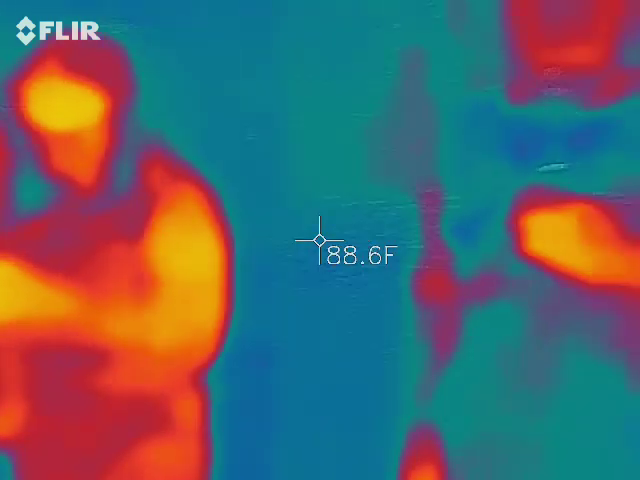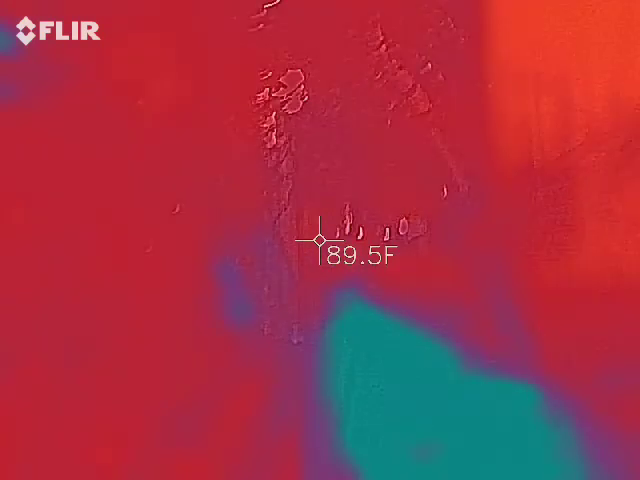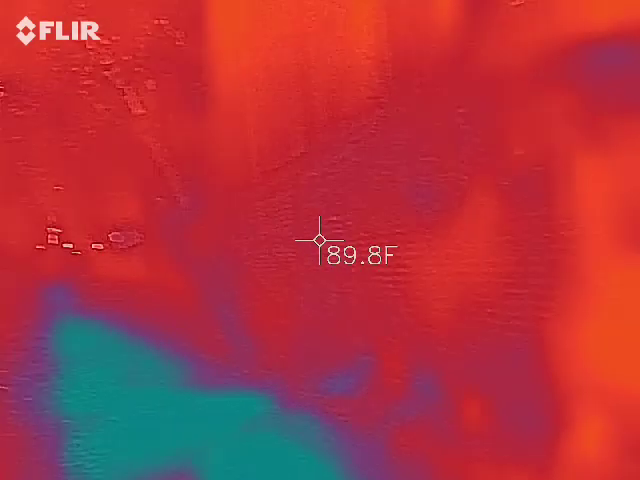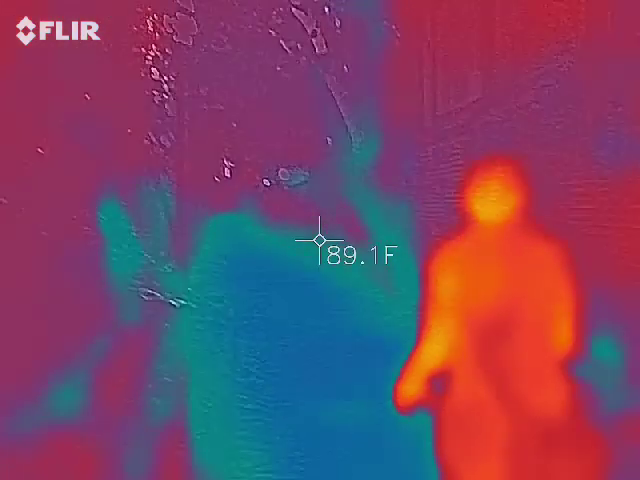Ladies, if we can step out of the way just for a second so she can get some good pictures for you. Thank you. I got camera. Literally. Alright, you good? Oh, sorry. I was trying not to interrupt.